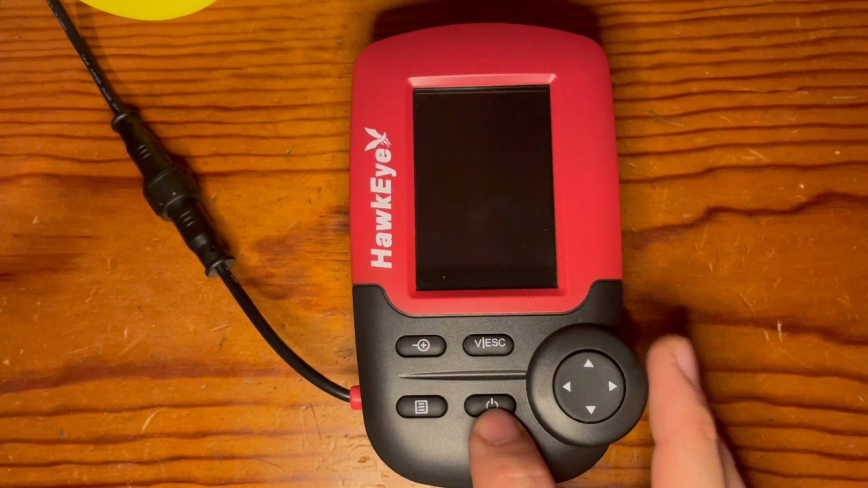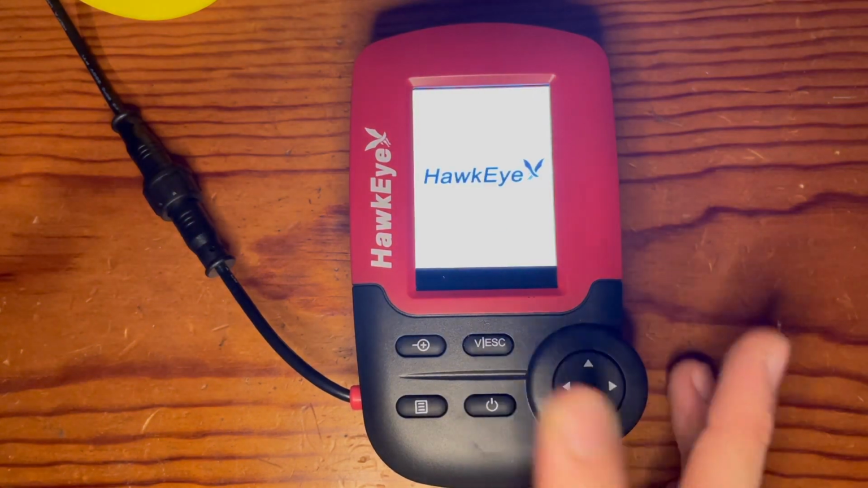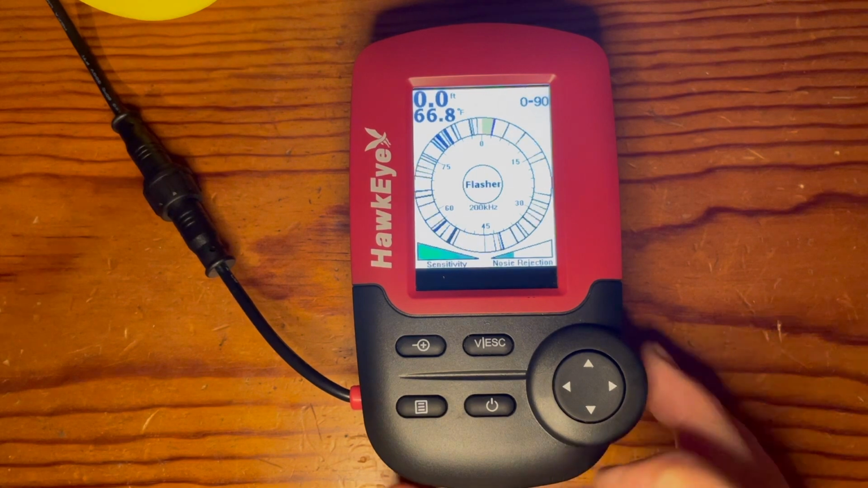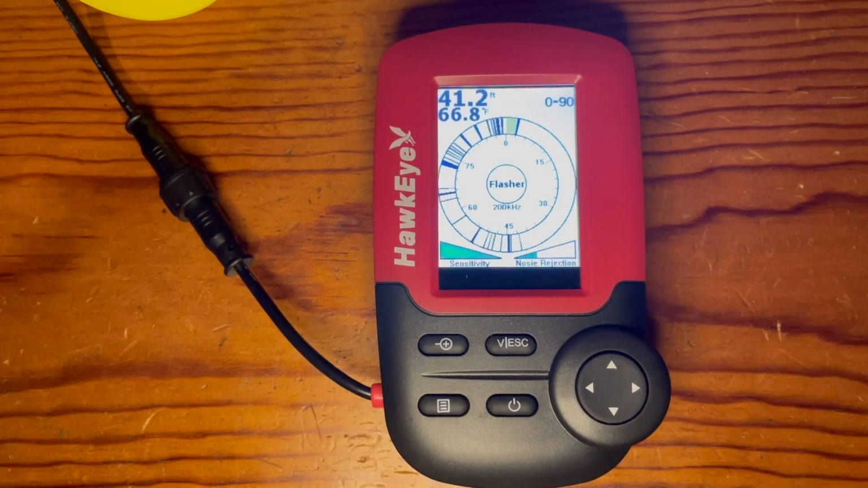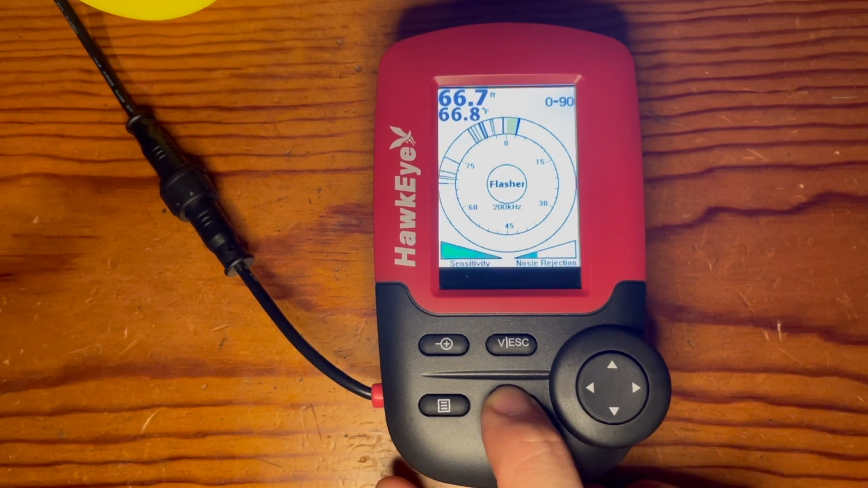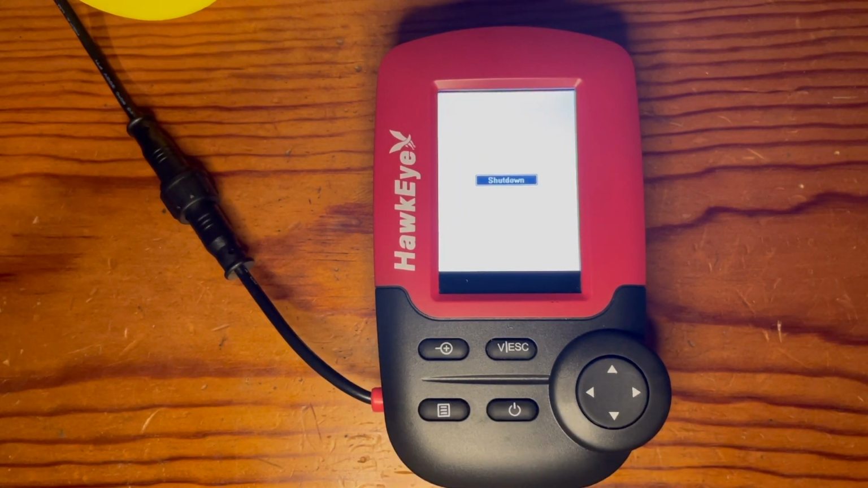To turn on the fish finder, you just press and hold the power button until the screen lights up. Then it'll load your last screen that you were displaying. To turn it off, it's the same process. Press and hold until it states that it is shutting down.